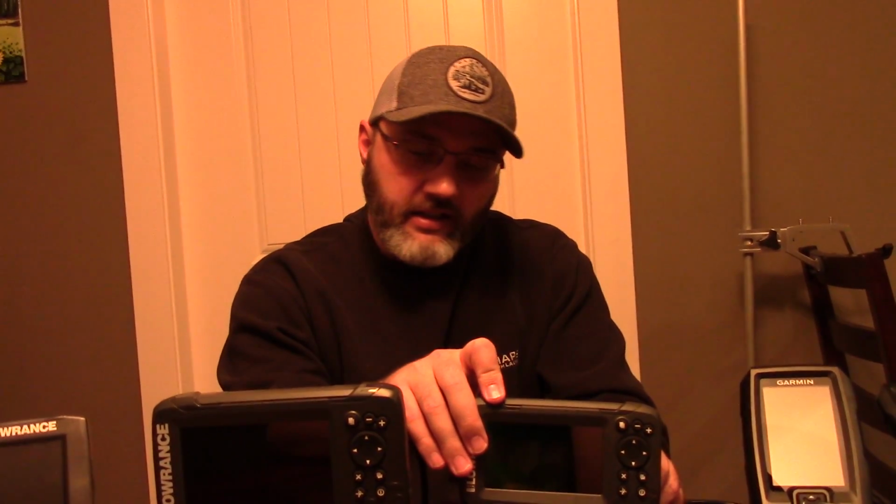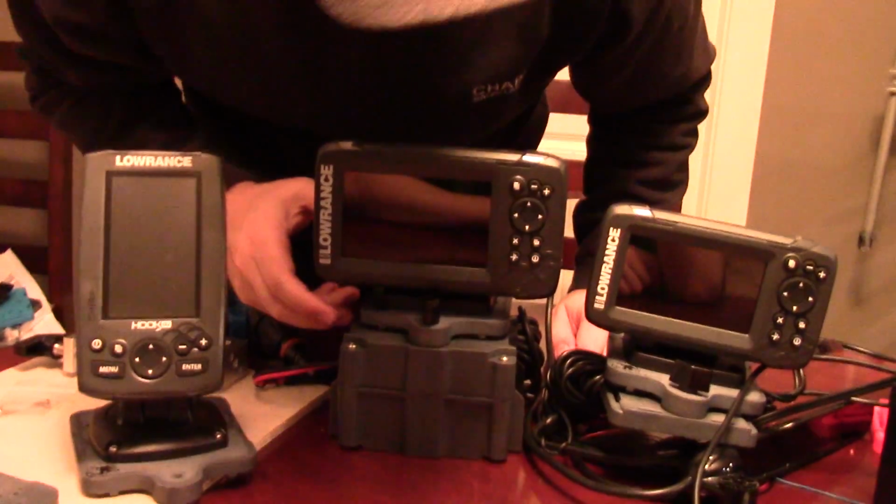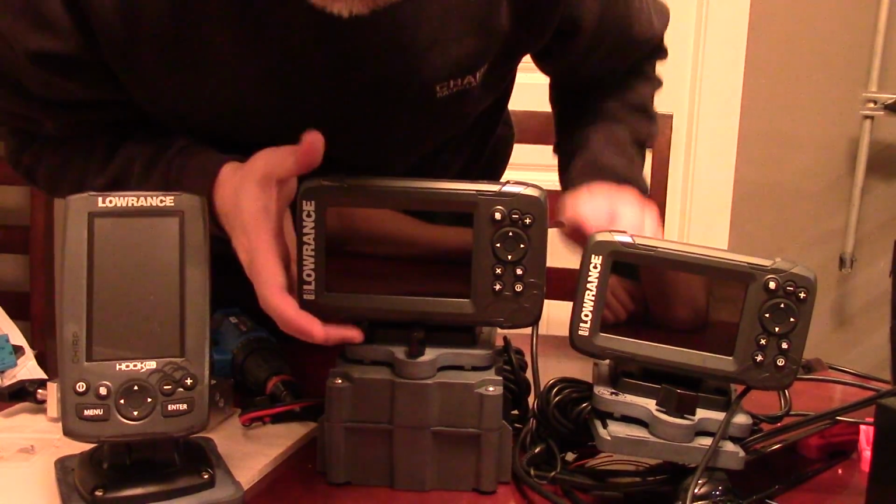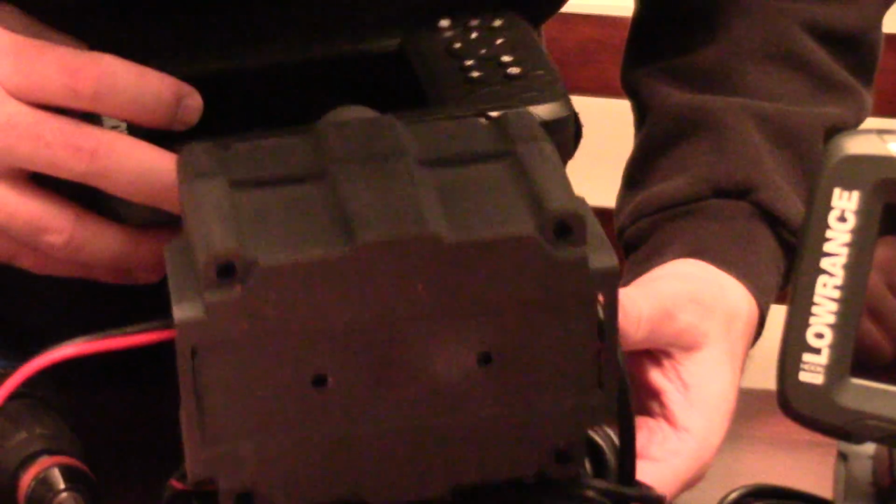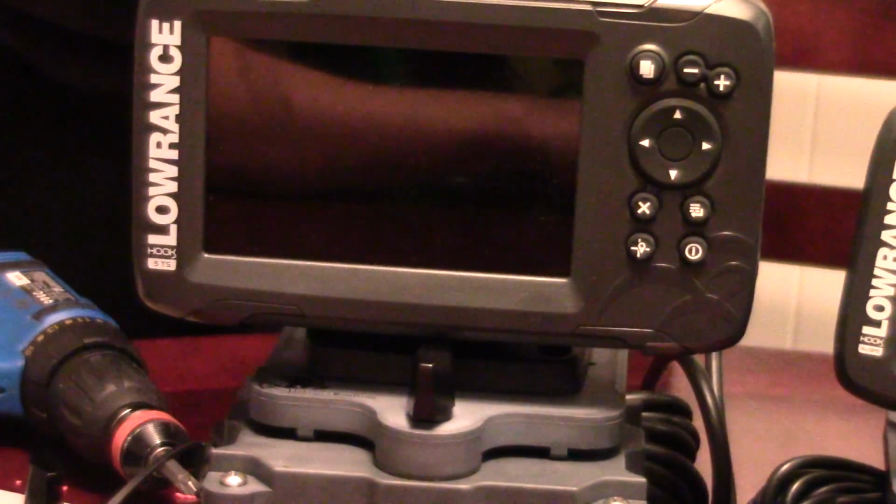Now, coming to its bigger cousin, bigger brother, bigger sister, whatever you want to call it. The Lowrance Hook 5 Triple Shot is what we have here, and I have a battery already in our mount. This was on our clamp, so that makes our float tube mount. This would be on this clamp. You can clamp it to your actual boat, the side or whatever.